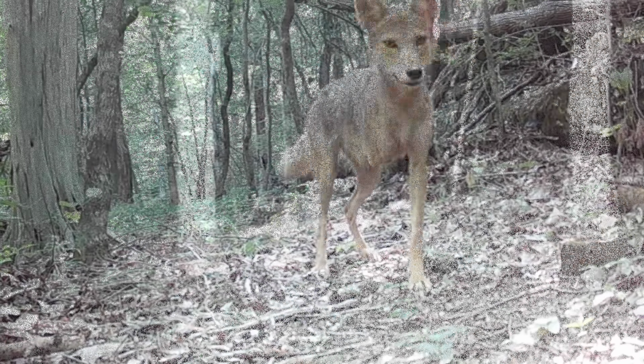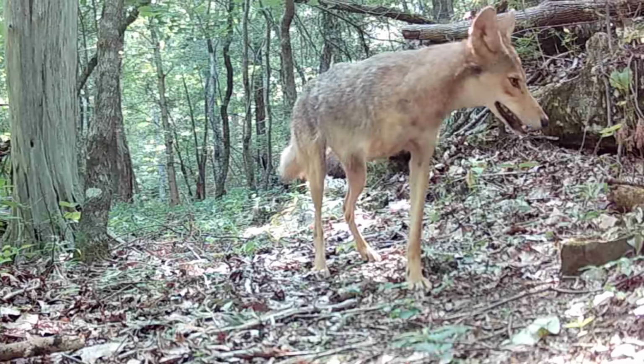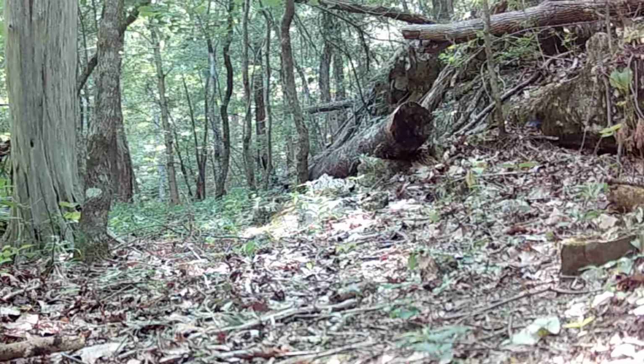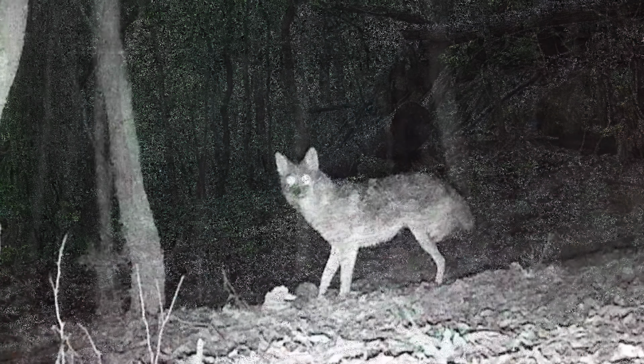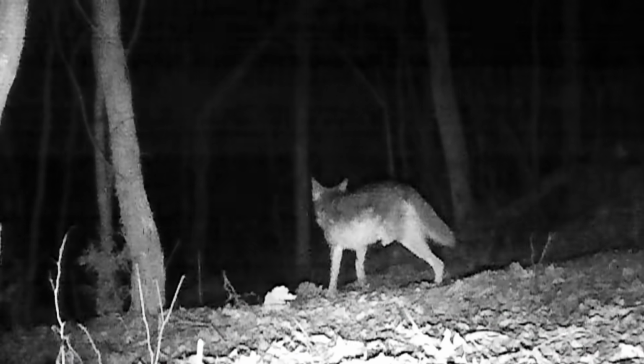They give these animals a hard time. And sometimes you catch pictures like this. This coyote looks like he was born that way. Don't look like a wound. But he's getting around awful well. And here's one with a back leg missing. Looks like a wound of some kind.